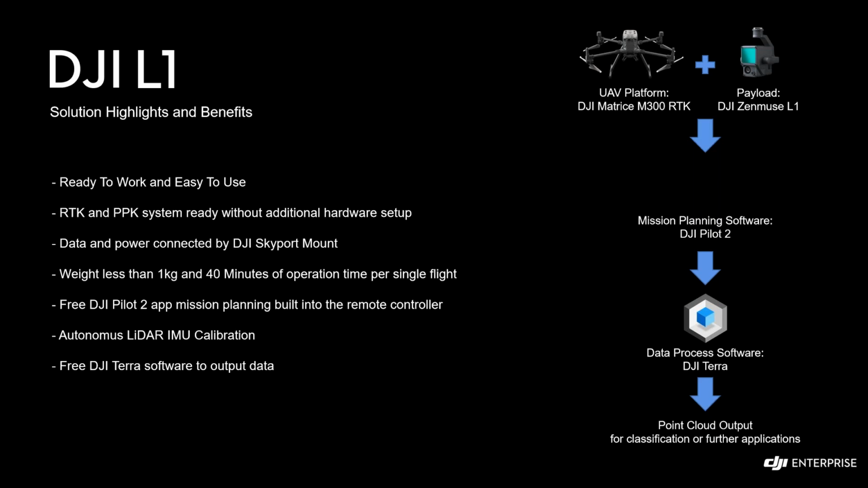And in addition, we have the Pilot 2 app with all types of mission planning built directly into the remote controller, and that is completely free for users to use. And we have autonomous LiDAR IMU calibration.